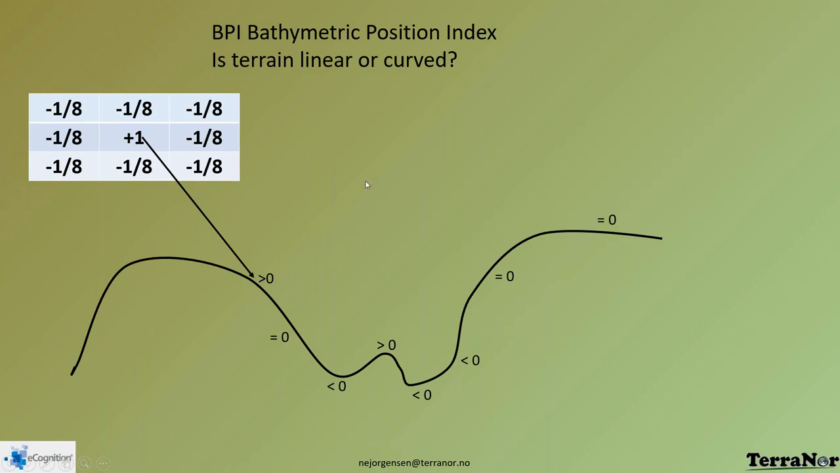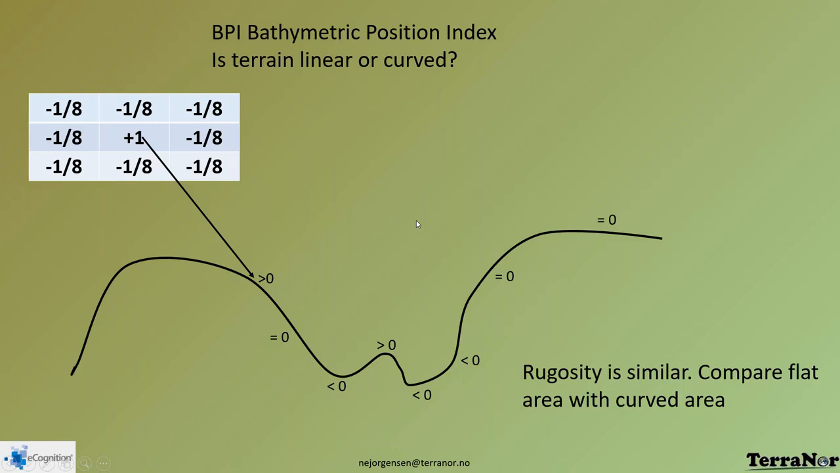So this is what we call a position index. It tells us how bumpy the terrain is, and we're going to come back to how we can use it. Rugosity is similar. It compares the flat area with the curved area. So there are two ways telling the same thing, but some people like to have rugosity, and someone wants to use BPI, and someone wants both things.